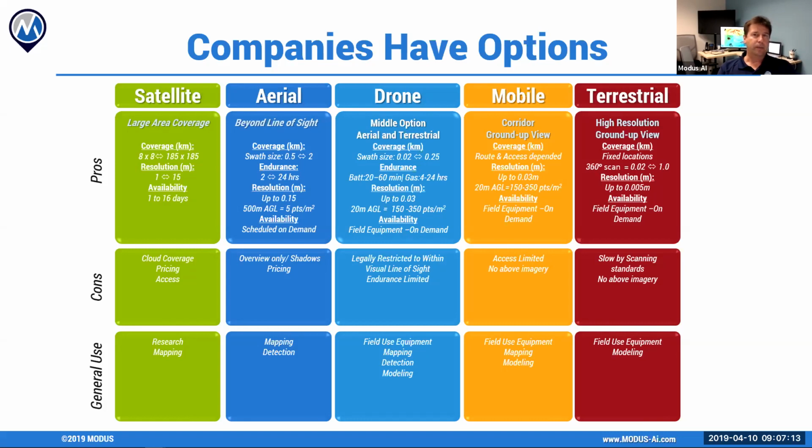It's enough to get a project going. Or if I'm doing flight automation, I may do a LiDAR cloud from satellite first in order to set up my topography so that I know where the ground is. So satellite has a definite place to be.